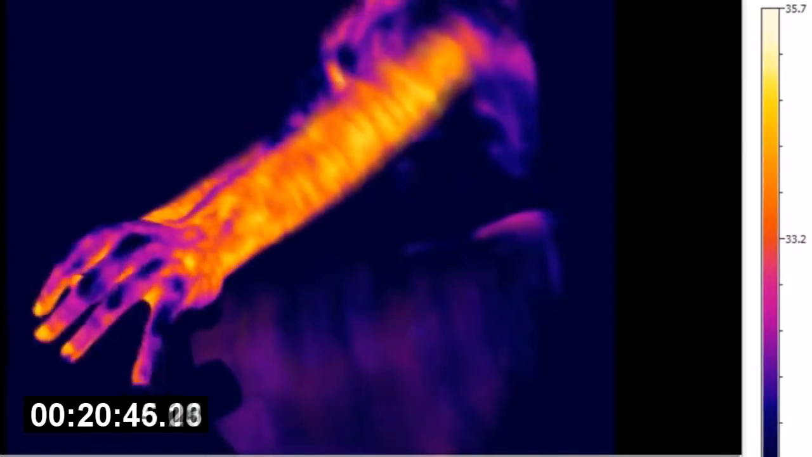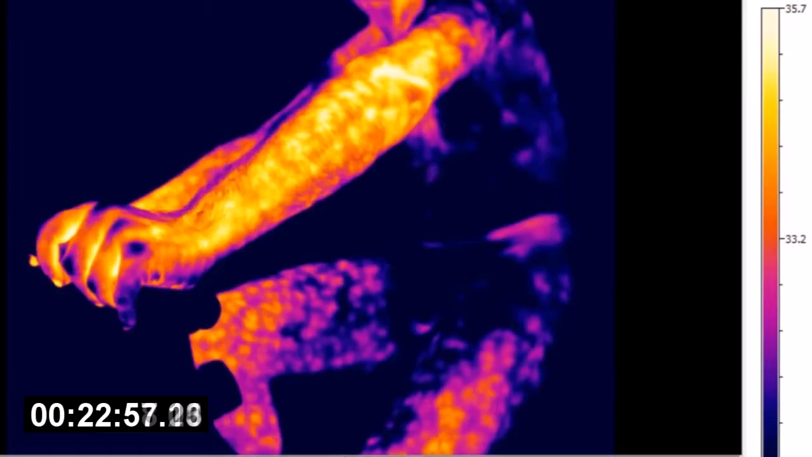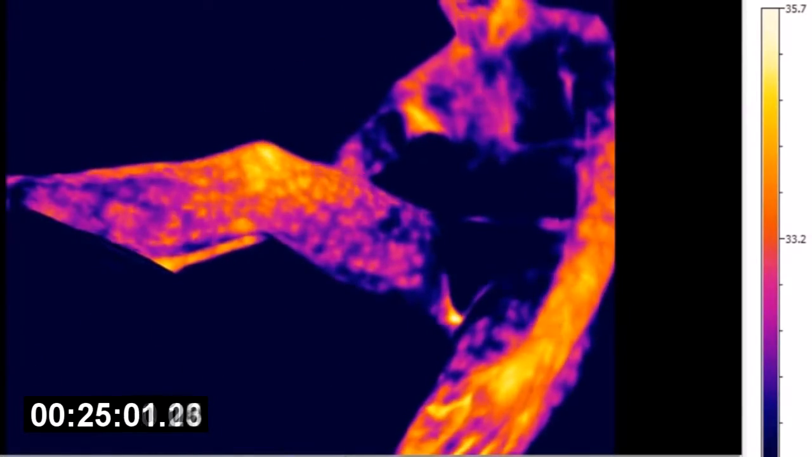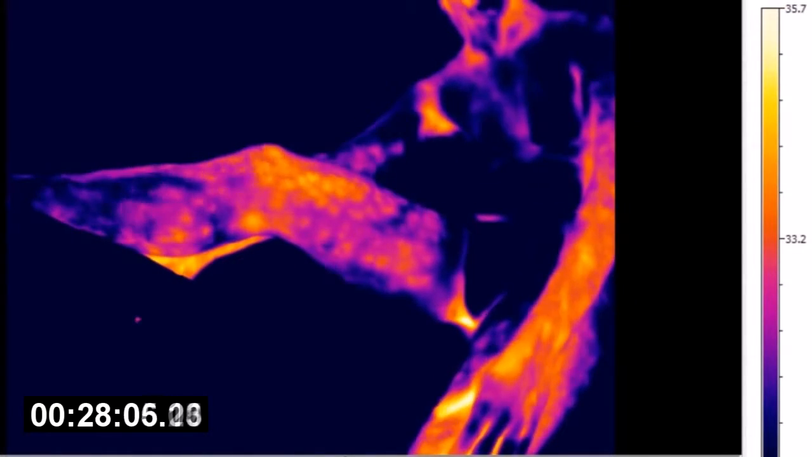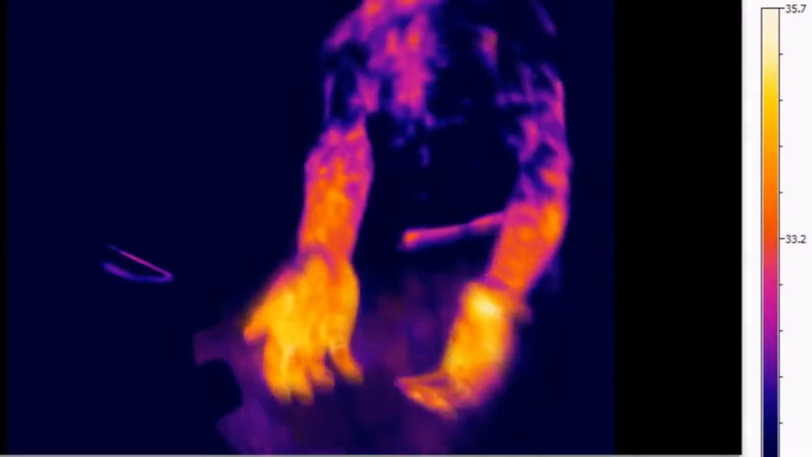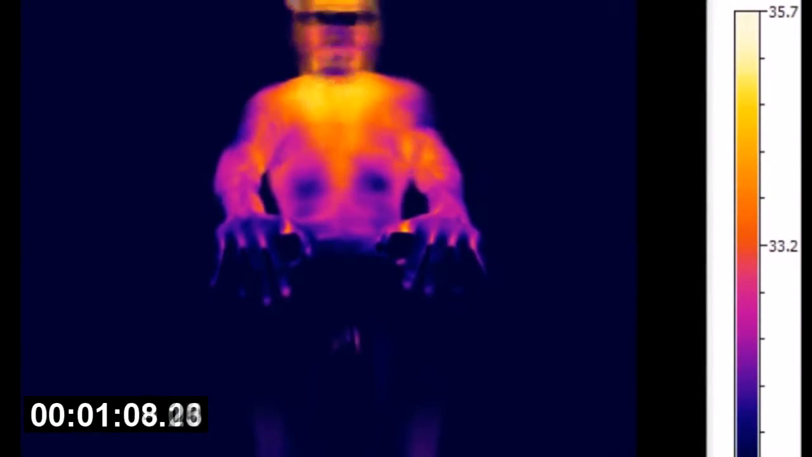And then you just stop and watch the body naturally cool down. And now you can see that the blood, where it was pumping through and heating stuff, is now actually pumping through and cooling things. So I was kind of interested in whether it really was the fact that the hands were holding onto the handlebar that was making them hot. So in the next one, what I did is I just had my hands outstretched. They're not actually grabbing on to anything.